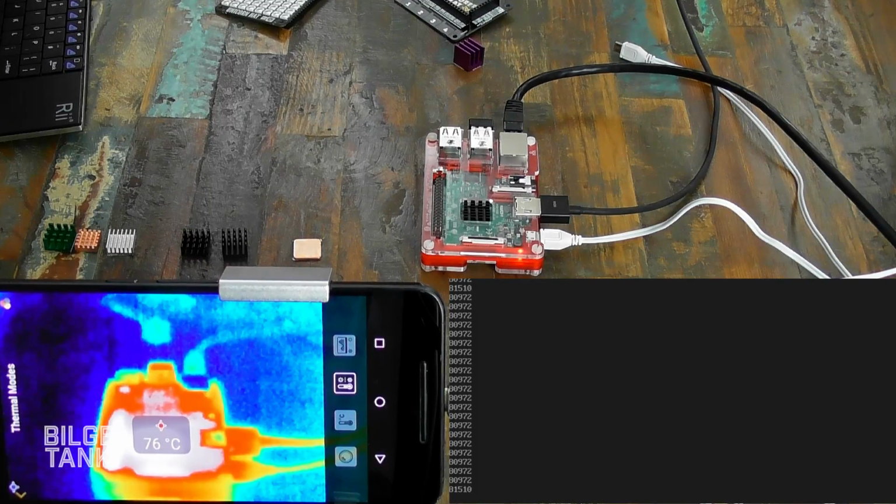Rory Global Activities says, I like the idea of faster and better Pis, but are Raspberry Pi trying to be Apple and bring out a new unit every 6 months? I don't think so. I think they're keen to...